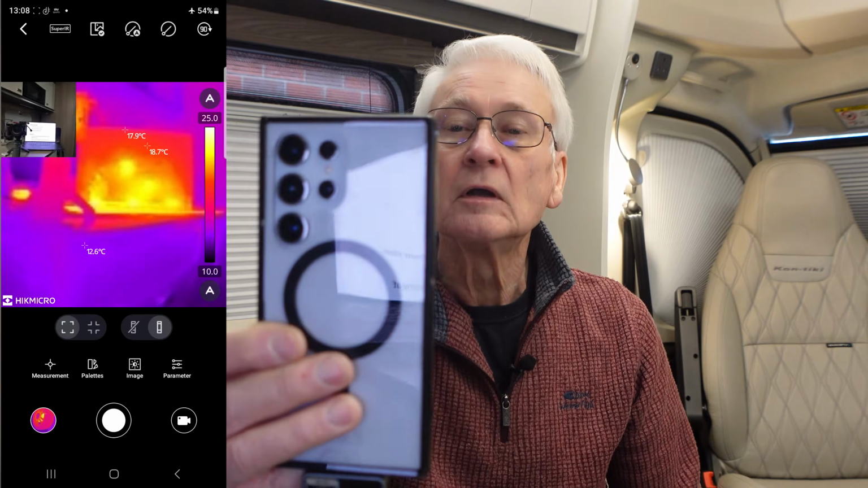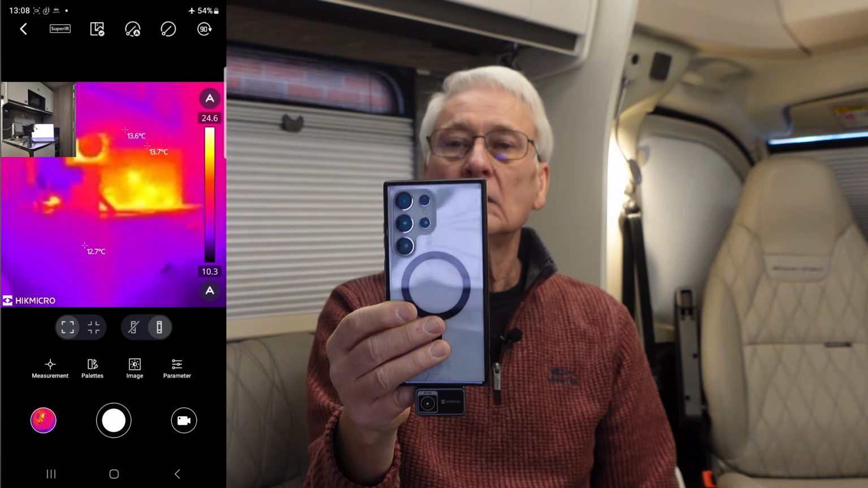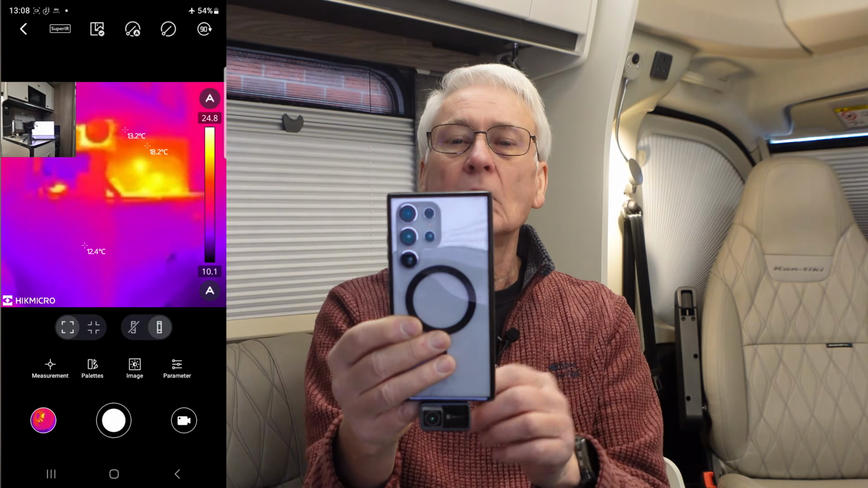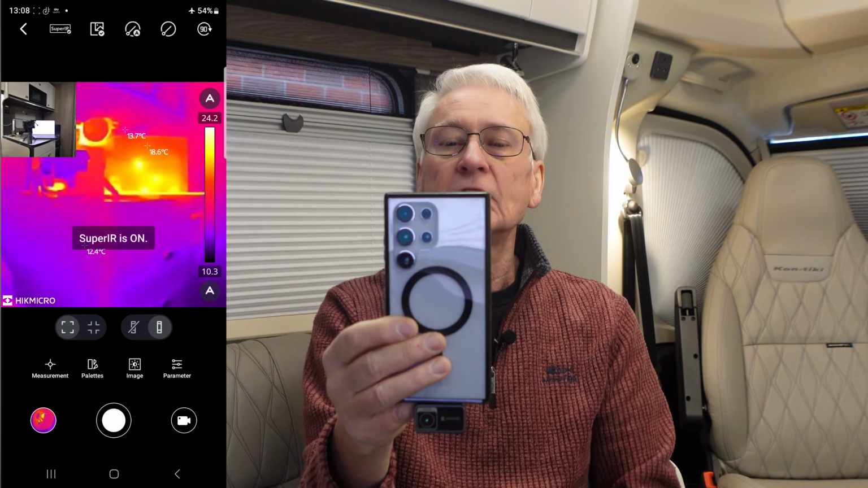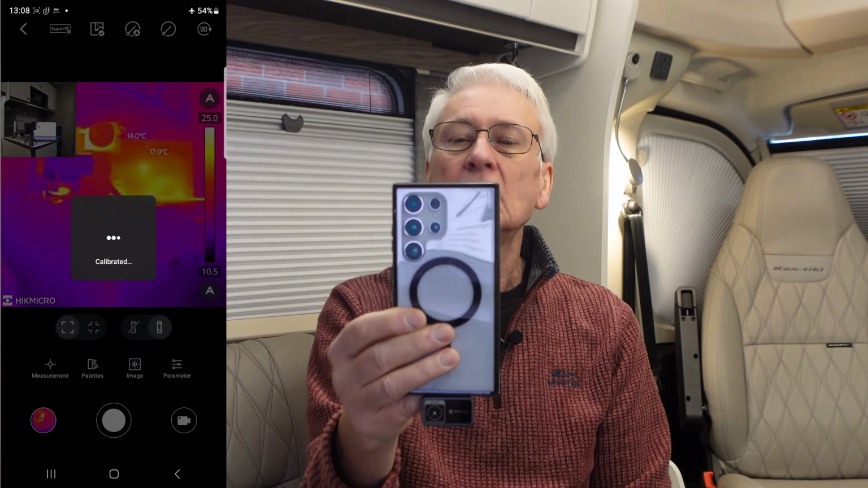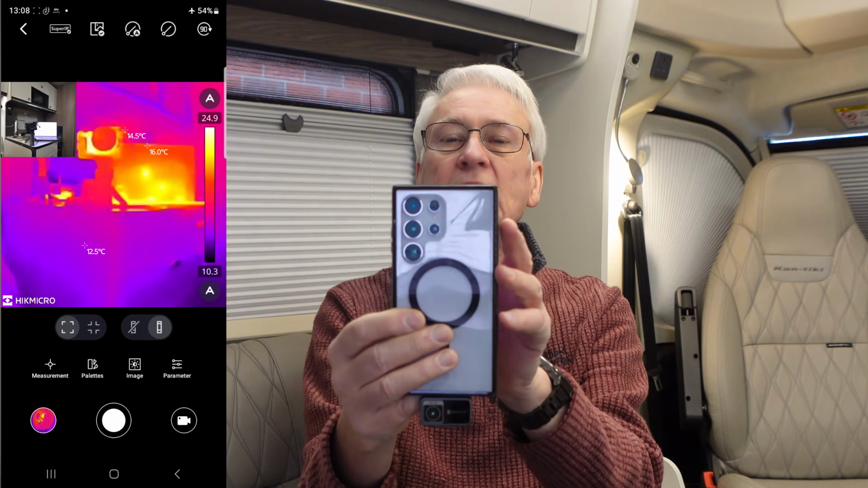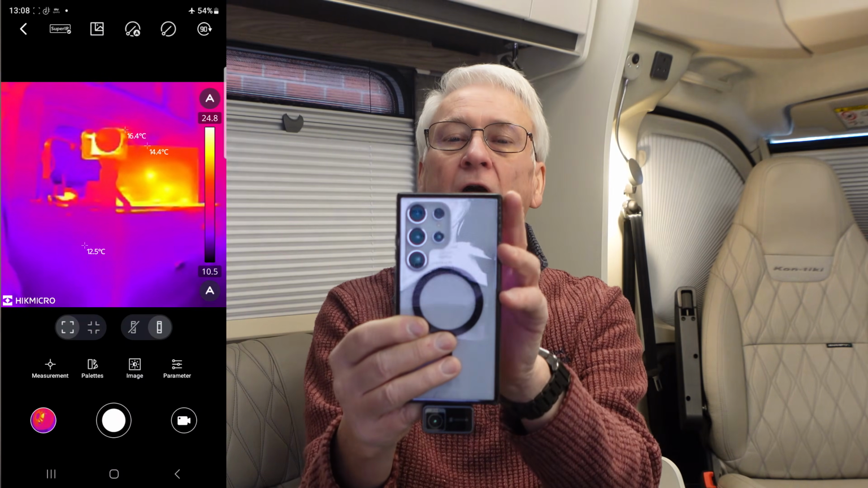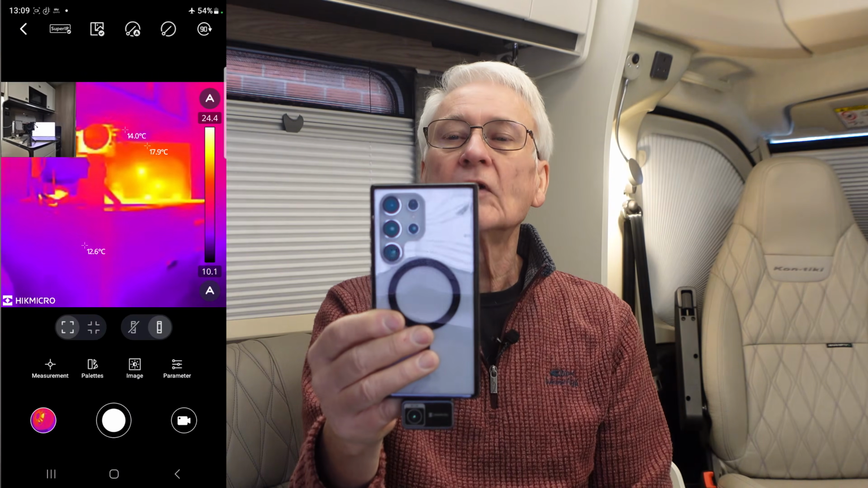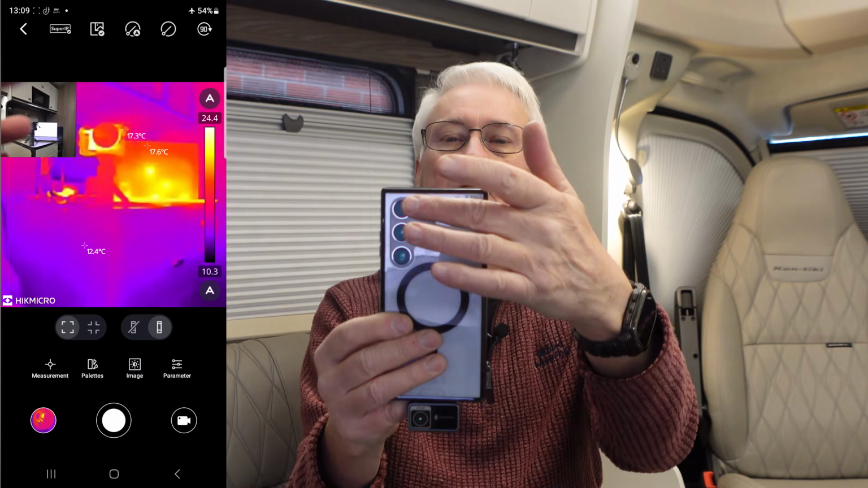As I move it closer, there we are, there's the camera, and there's my notes that I'm trying to read from. So top left, that's the Super IR. If I turn that on, it improves the image. It makes it a little bit sharper, I think. I've got picture-in-picture there, which I'm actually using. You can turn that off, but that is using the phone's own image there.